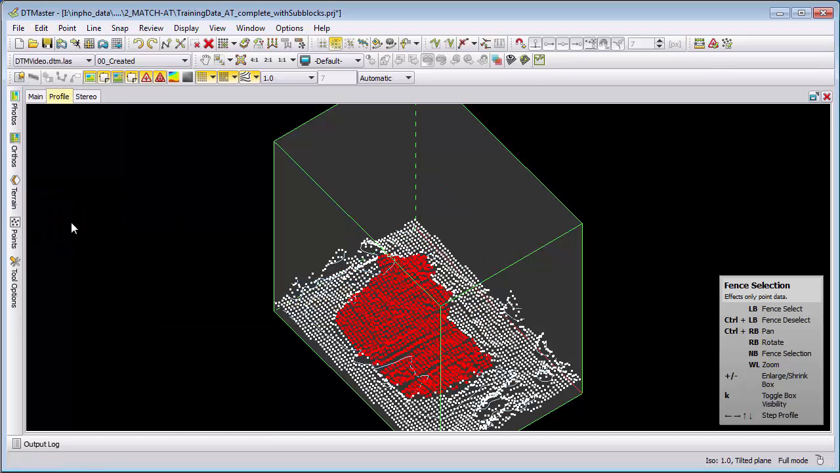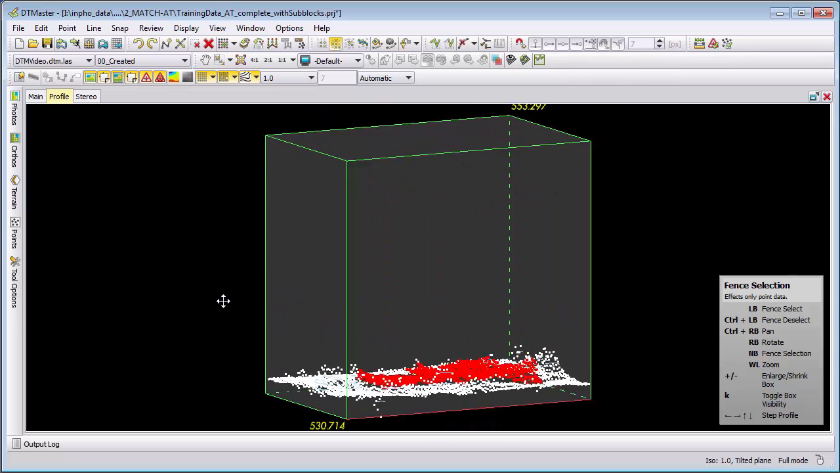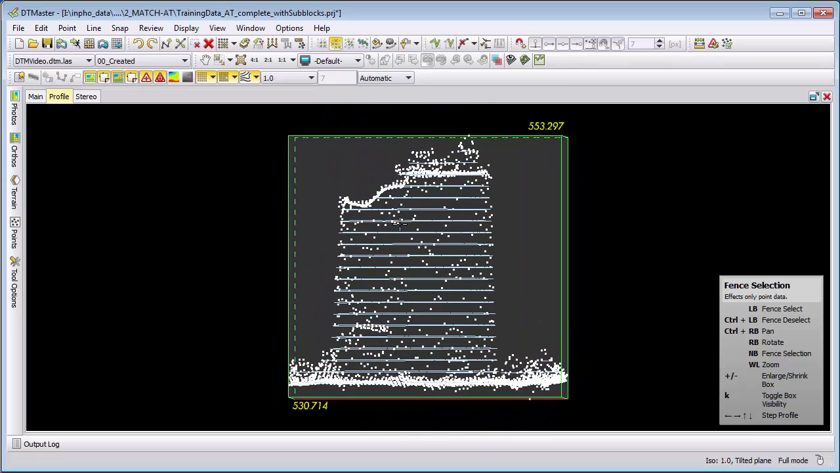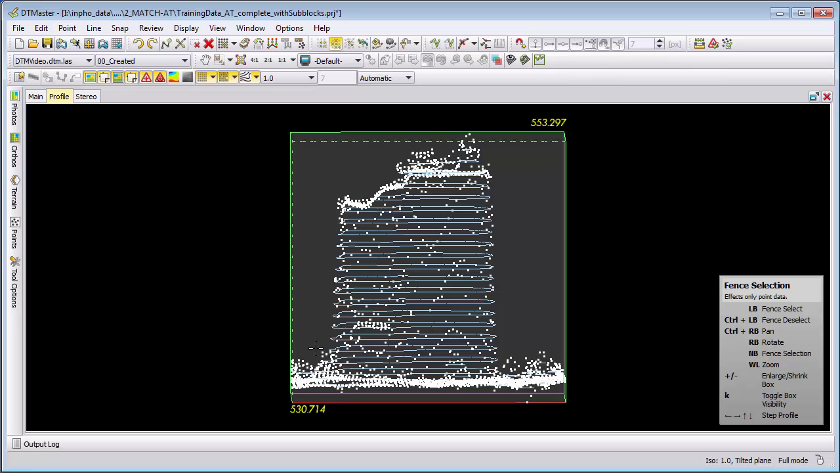So if I hit this, all my points drop down, not on one height, but they are interpolated into a specific height. If I remove my selection or undo my step, and I select a second time now here my points,